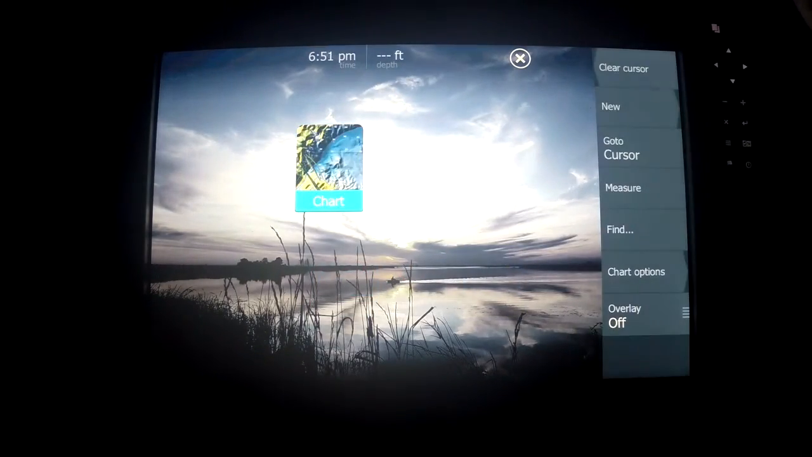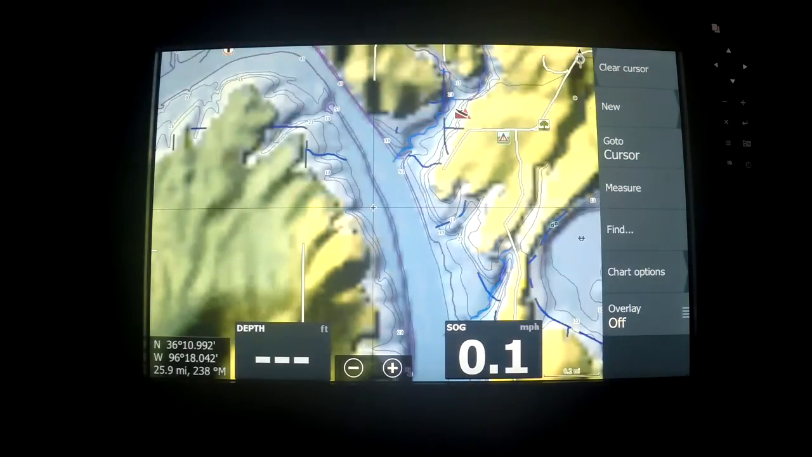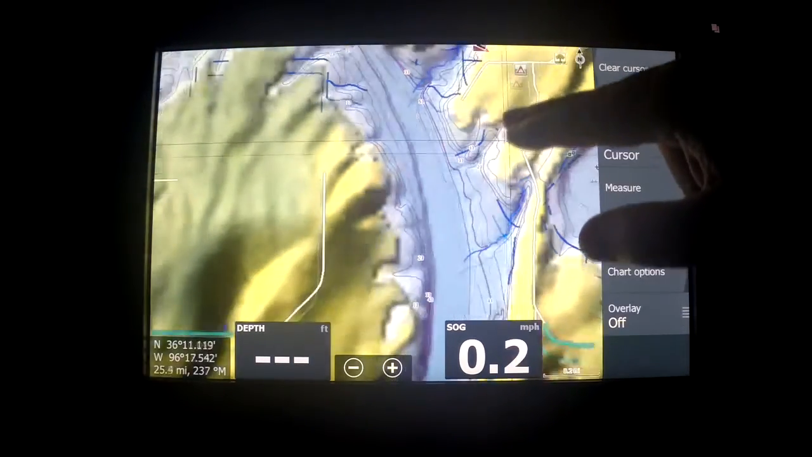And boy, it'll really cut down on the learning curve on some of this great equipment that Lowrance makes. They have so many options that are available, which we'll be going through.